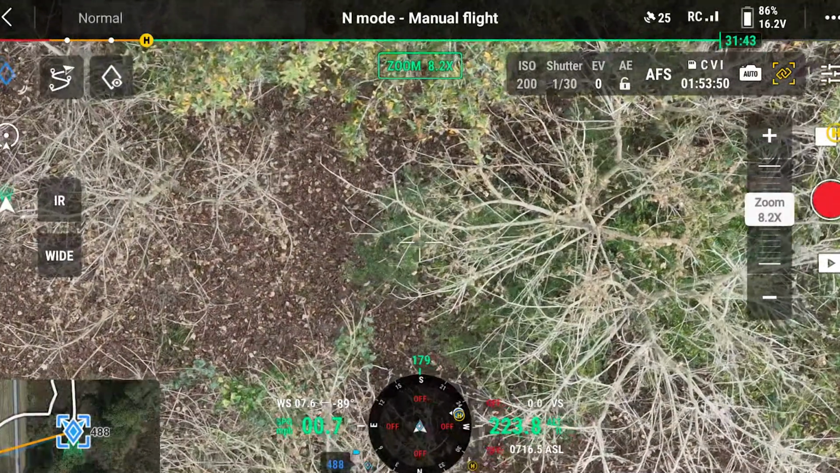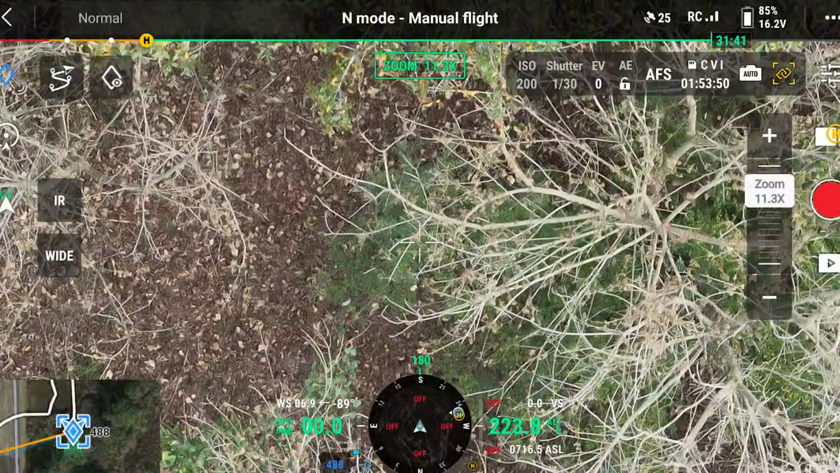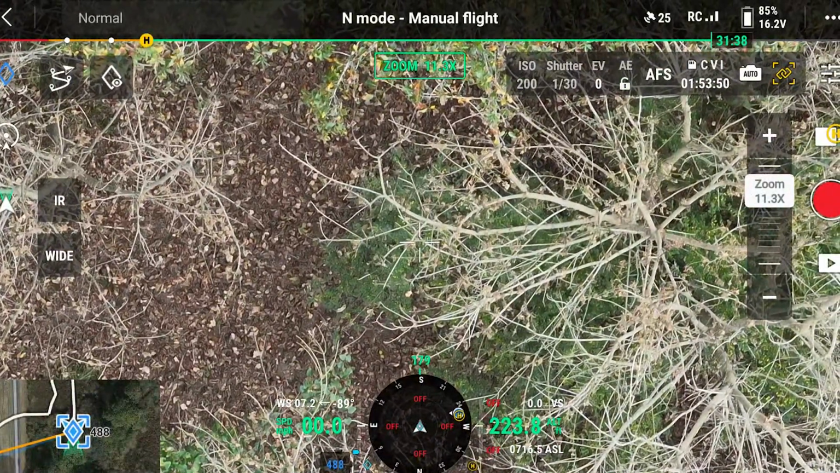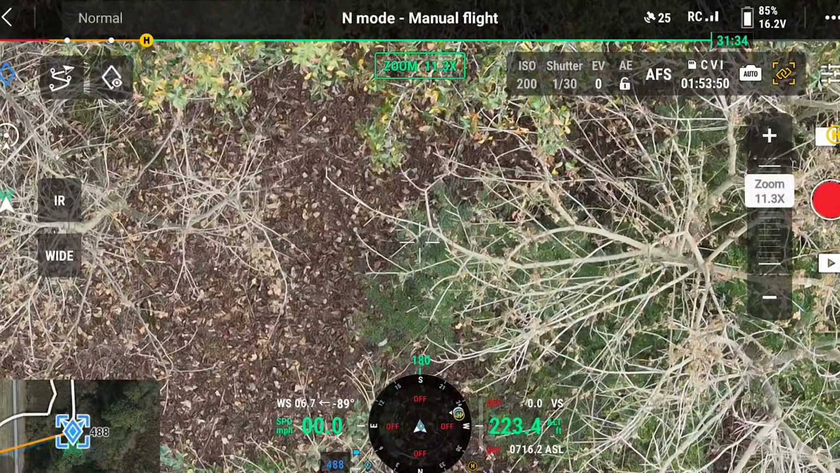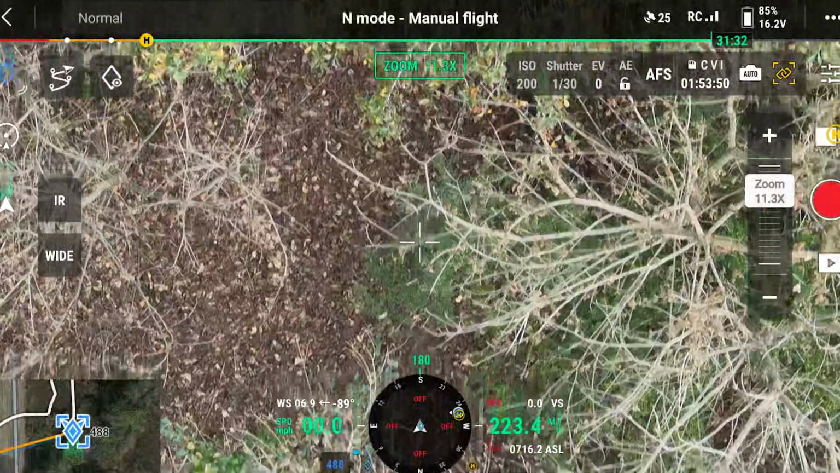See what this other one looks like. There it goes.